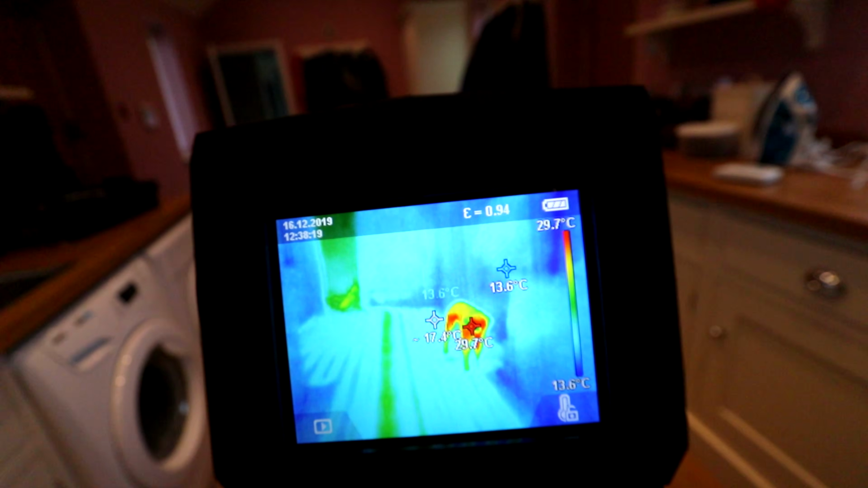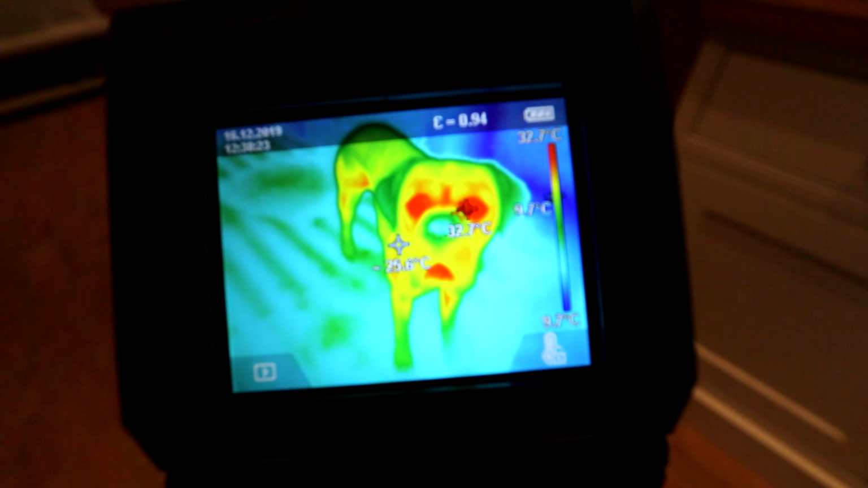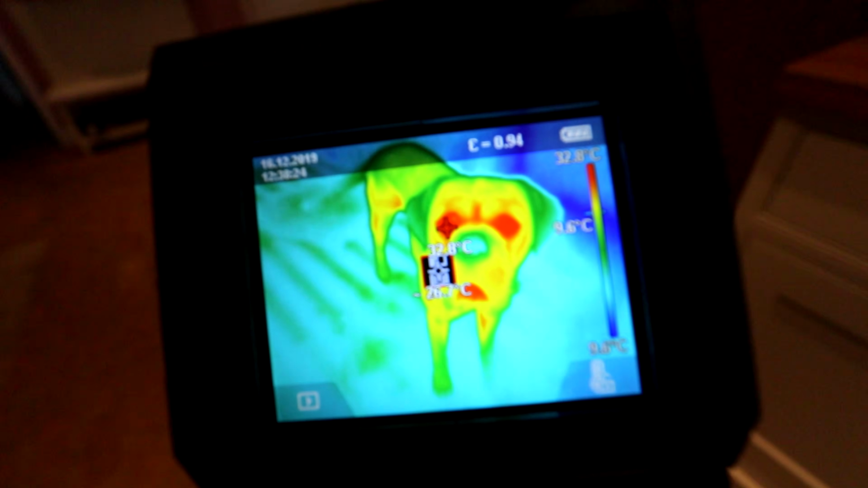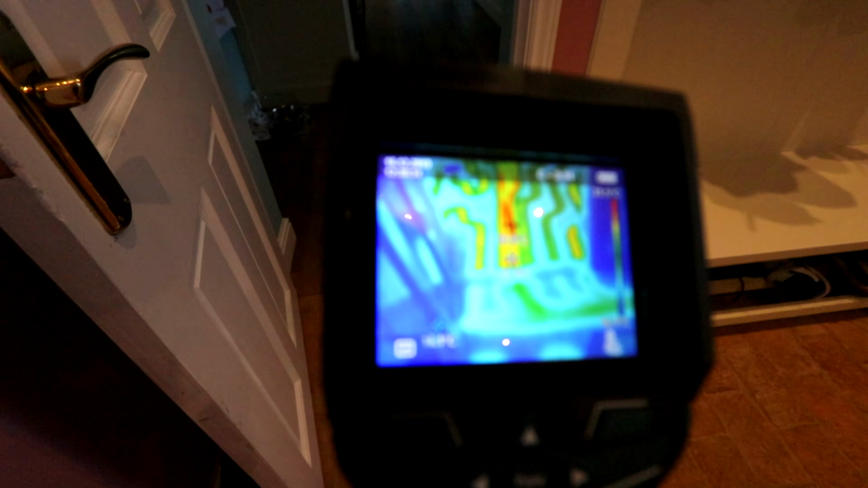Should we get a photo of Cassie looking gorgeous because she's a beautiful doggy? You ready, Cassie? 1, 2, 3. Boom, there we go, great. All the photos you take automatically save a thermal image photo as well. So that's pretty handy for getting an idea of what you're actually looking at.